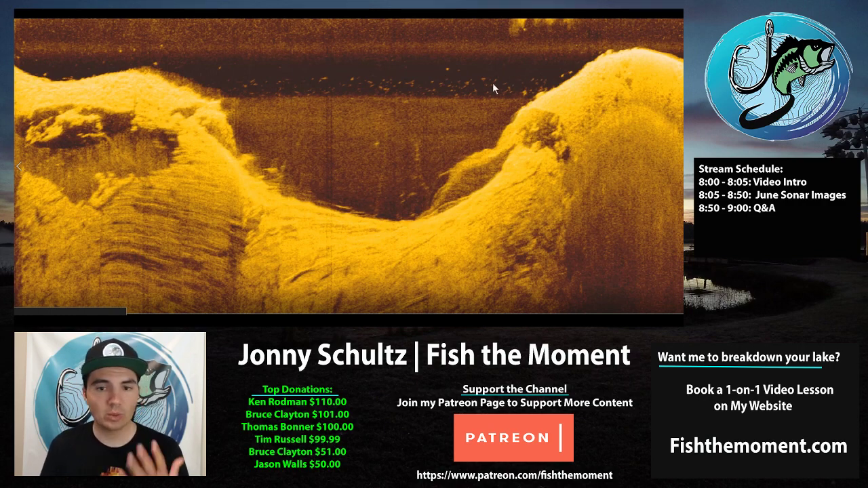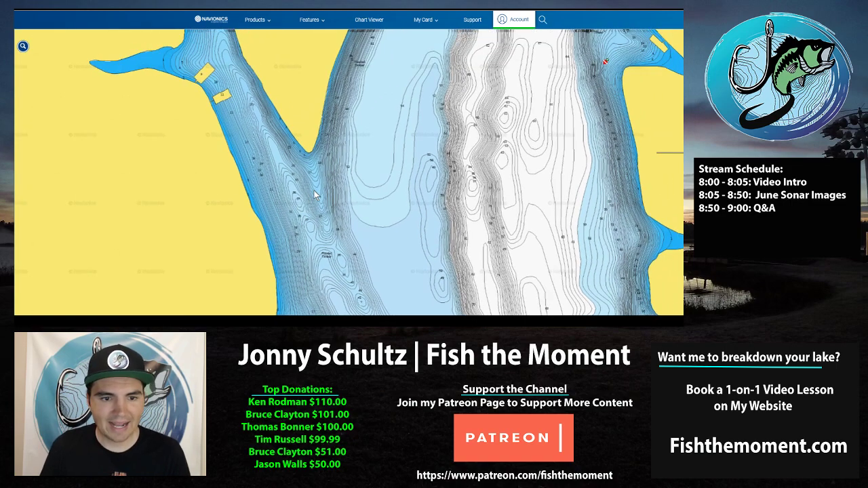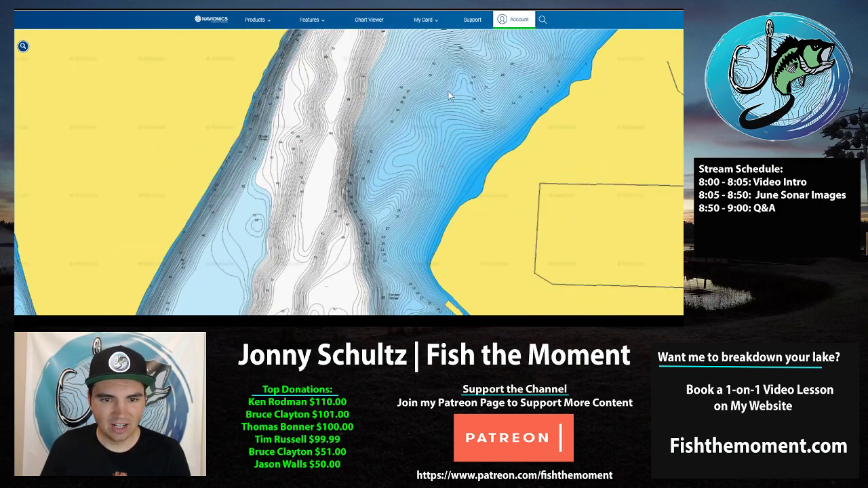And so when I'm looking for bass, I know that I only have to look as deep as the thermocline is here, which on this day was 26 feet of water. And so it eliminates a lot of the lake because I can basically now say, okay, let me look at this contour line map. I never need to fish deeper than 26 feet of water.